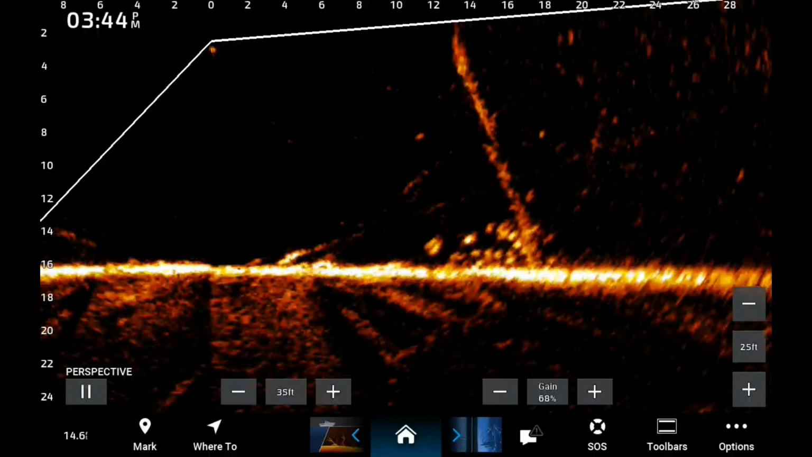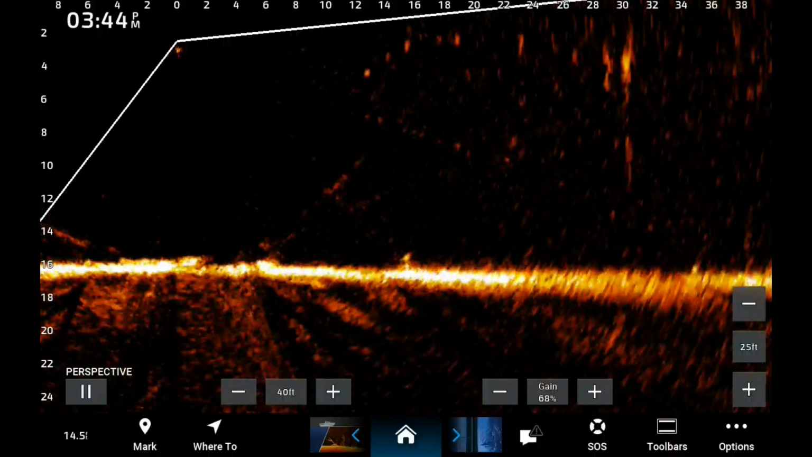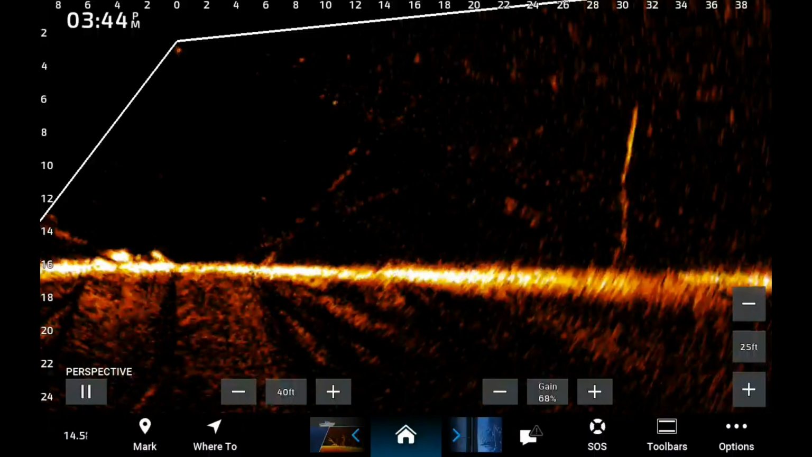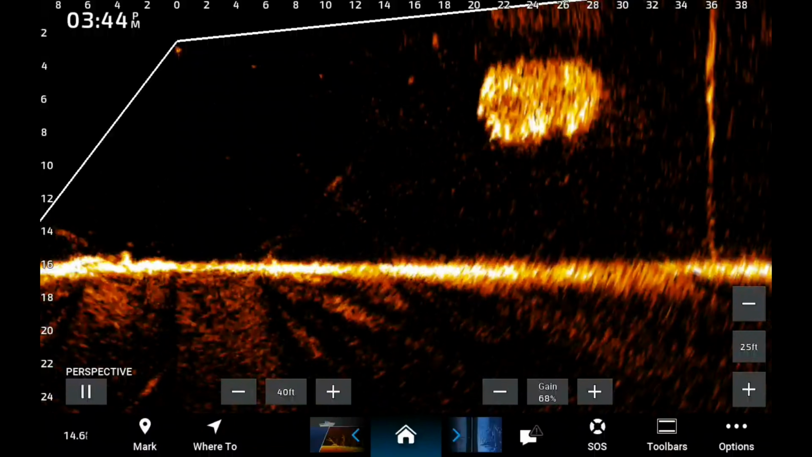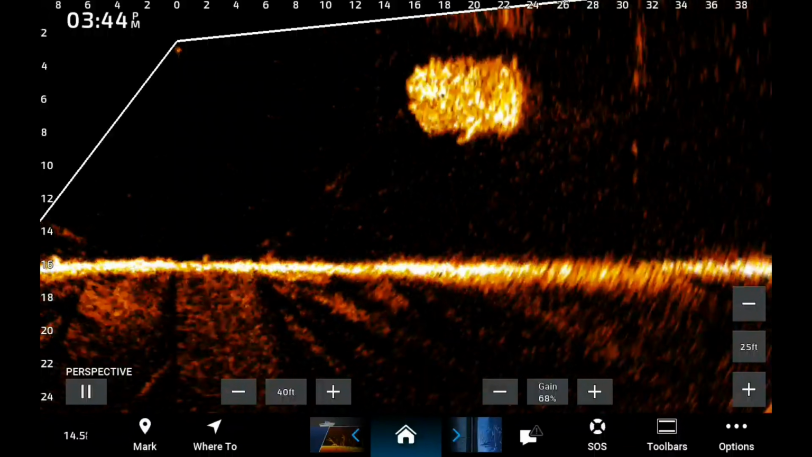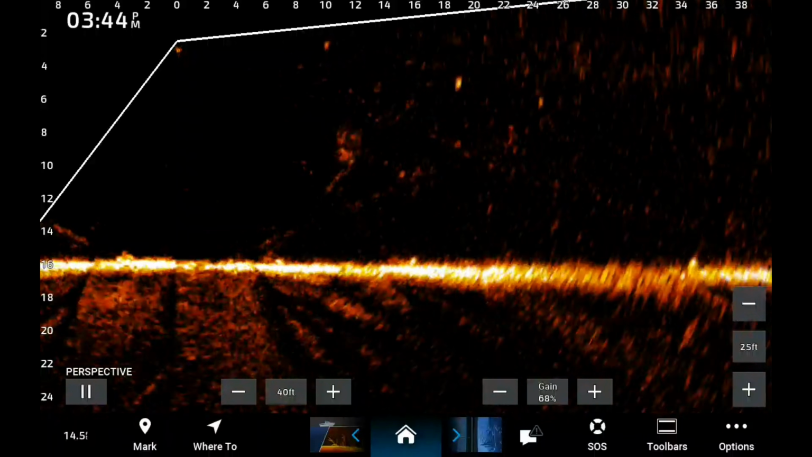I thought it looked really good. Really good. I was out chasing some big bass. Didn't catch any right here on video. The shad balls look great. Here's some shad balls. I'm just scanning back and forth, using the transducer to go left, right, looking for big bass.